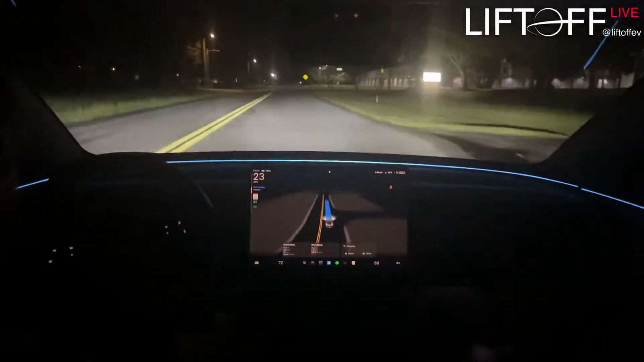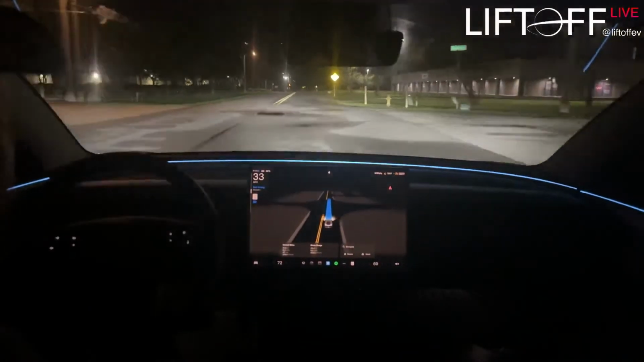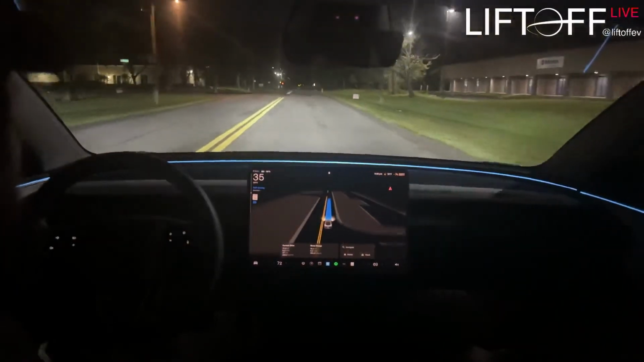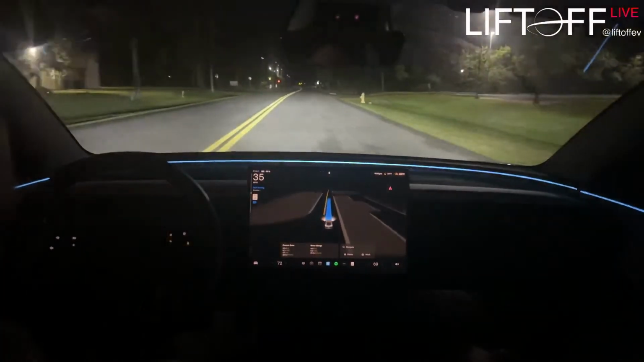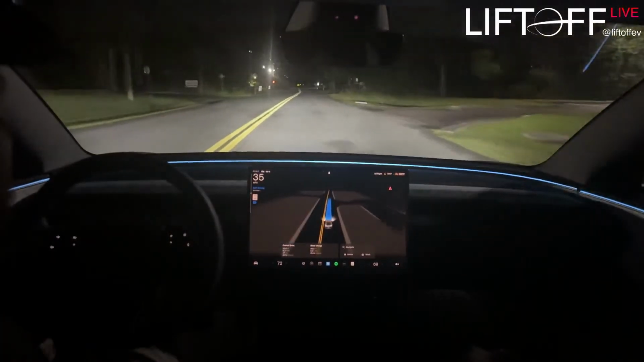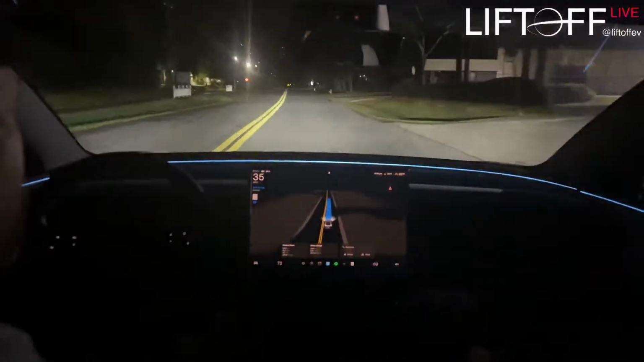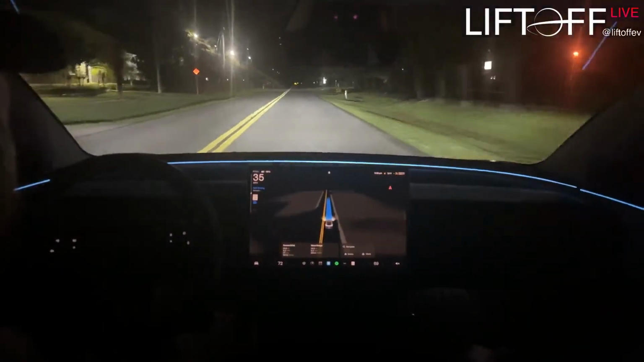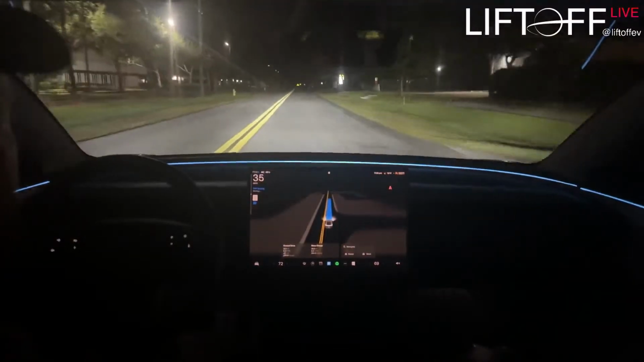And there was no way for him to take over. There was no way for him to tell it what to do because it was in reverse, and the camera comes up when it's in reverse. So he just had to disengage. And then after that, it seemed like it was still looking for a parking space when he re-engaged. I forget where I was going with that, but yeah.